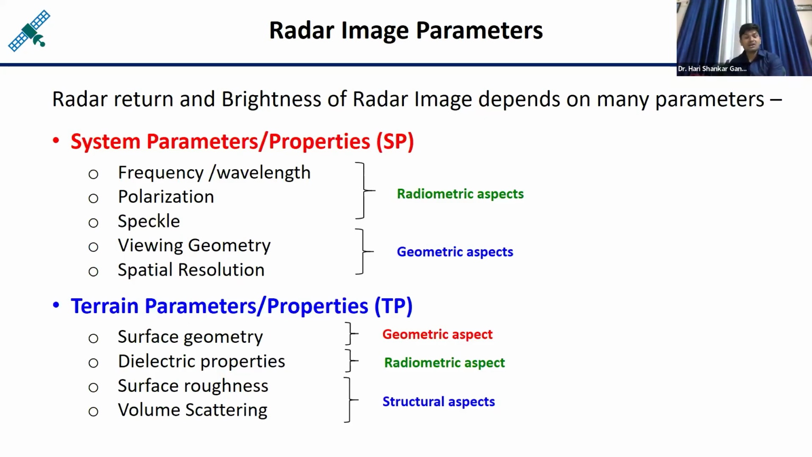Beam geometry. Beam geometry means, as you know, the radars are side looking devices. So this particular angle is called the look angle. In this case, the side look angle is 0. If this tilt is like this, it means a look angle is there, or you can say the depression angle is there.